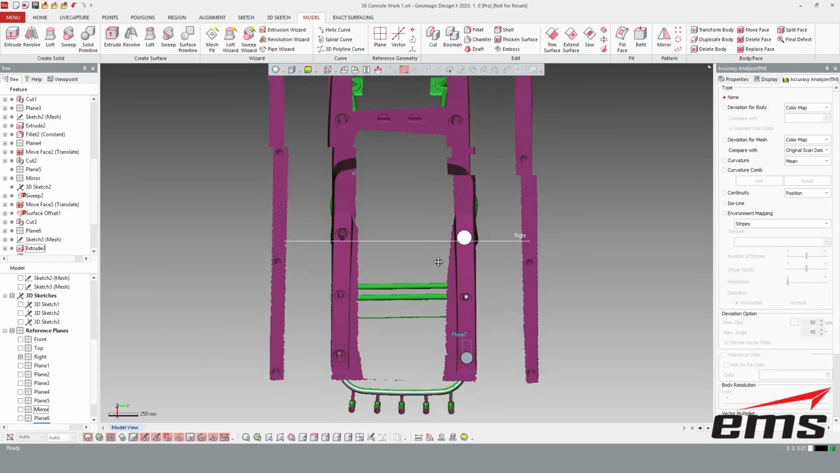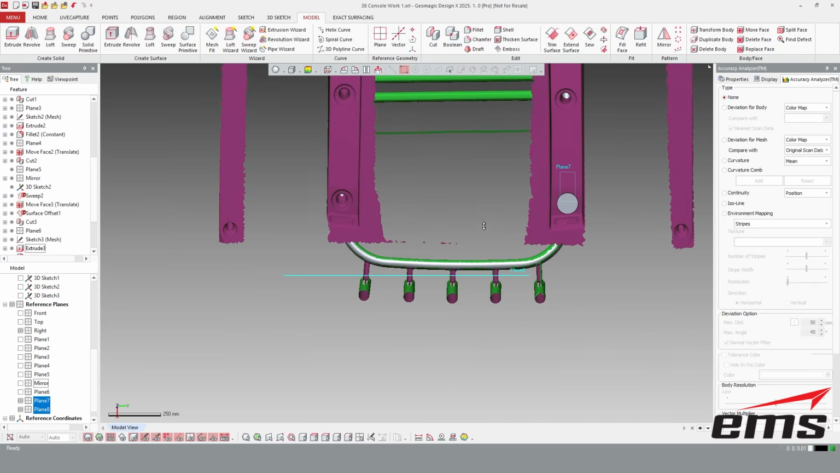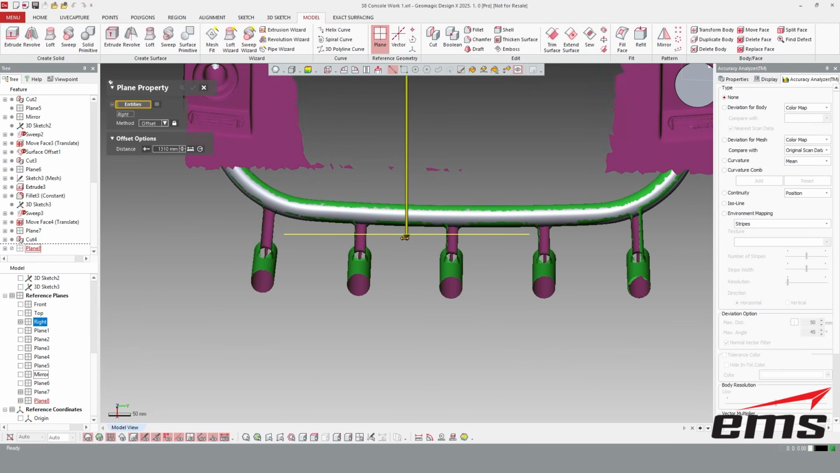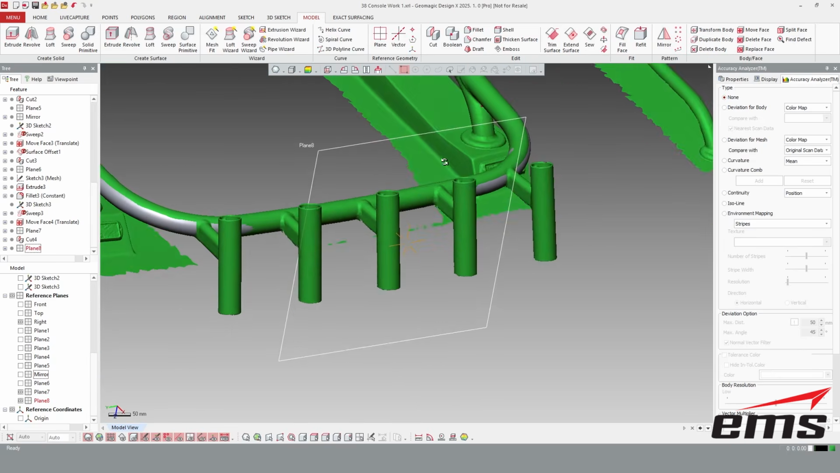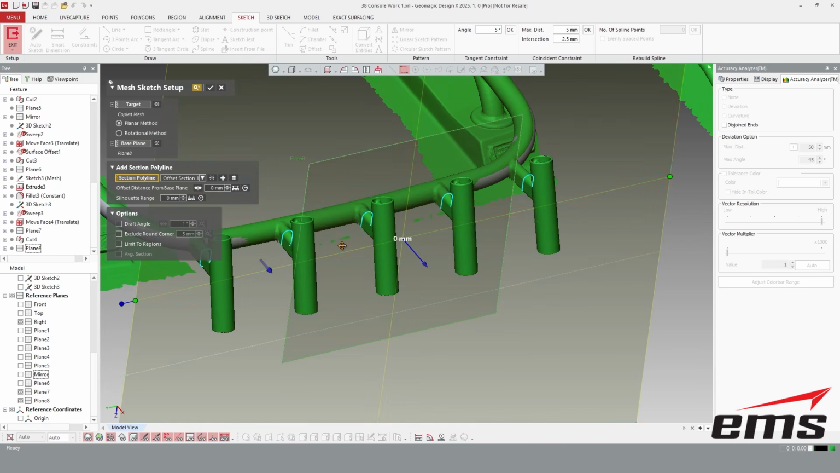So I'm going to go to the right plane and I'm going to drag a copy down. Let's see, about right. I want to get it right. Let's say right there. All right, so there's my plane. Now I'm going to come in here. I'm going to say mesh sketch. I'm going to pick this.